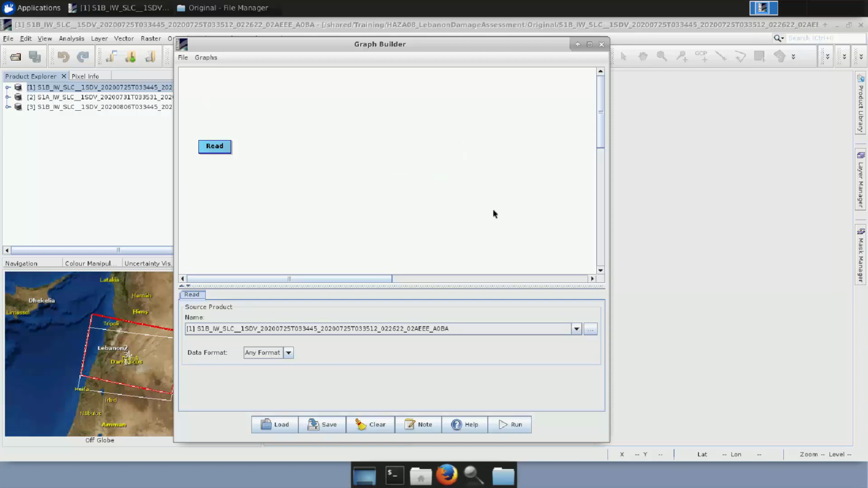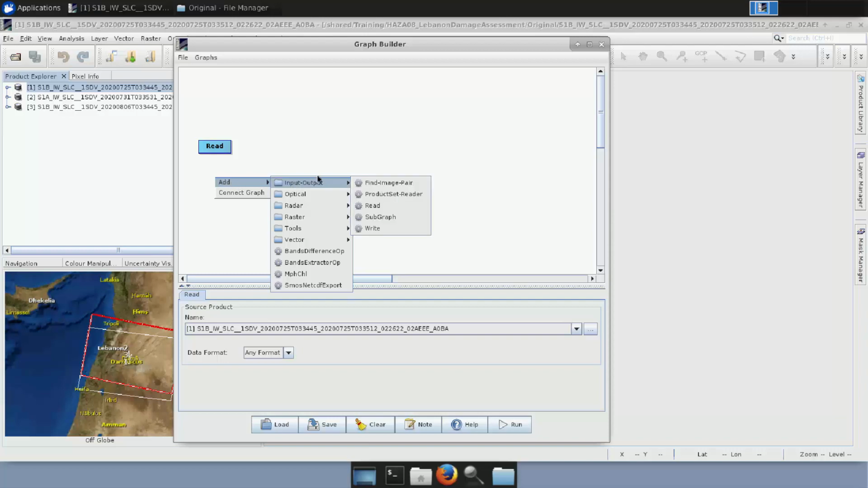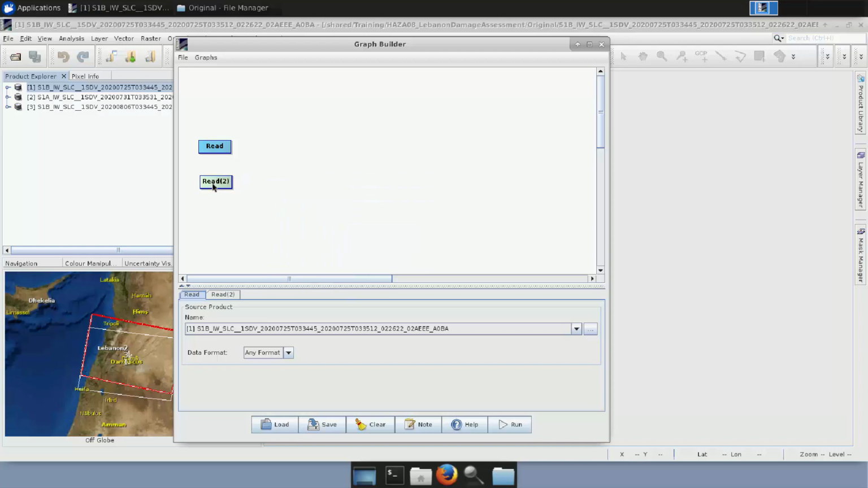In this white part up here, we will insert all the operators, and down here in the tabs, each operator will create a tab that corresponds to it. We will insert the parameters we need for this processing. So we have one read operator in order to read the first image, and we need a second one in order to read the second image. So we right-click, we go to Add, Input-Output, Read, and we add it here.